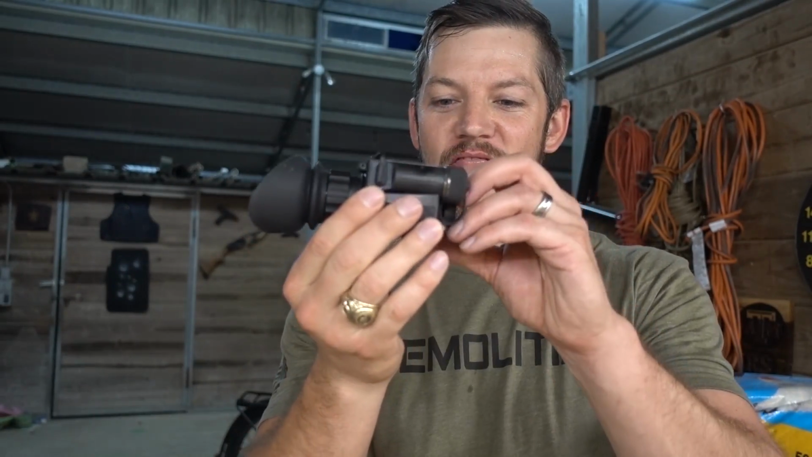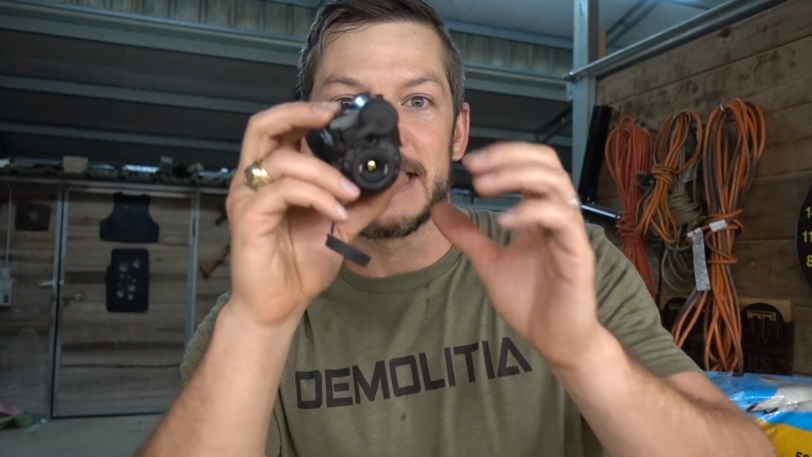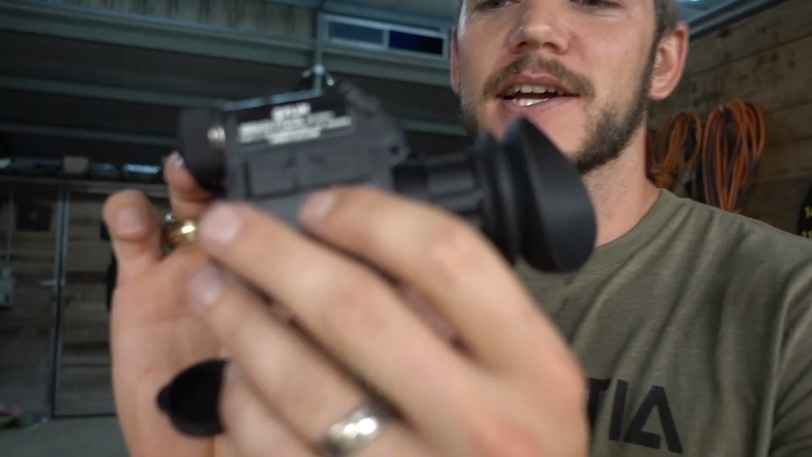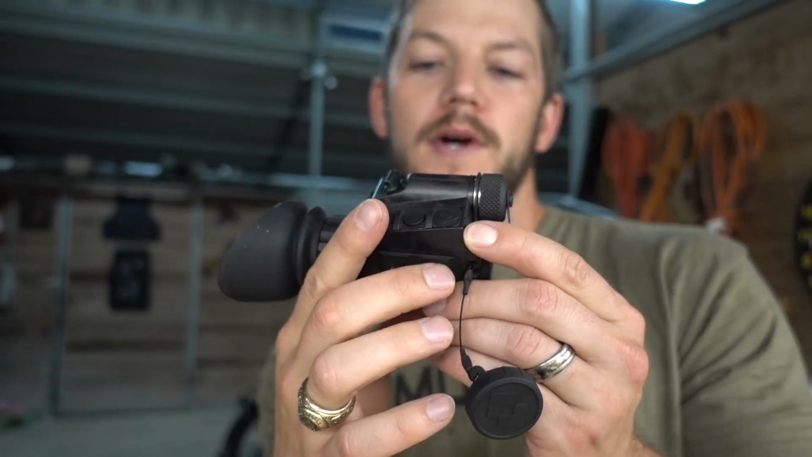Thermal. I can see heat in the dark. Yeah, so this is a FLIR, F-L-I-R, and this one is called the Breach, PTQ-136. This is the FLIR Breach, a handheld thermal, or it also has mounts so you can hook it to a helmet. So you can have it hooked to a helmet, walk around, see in the dark with thermal.